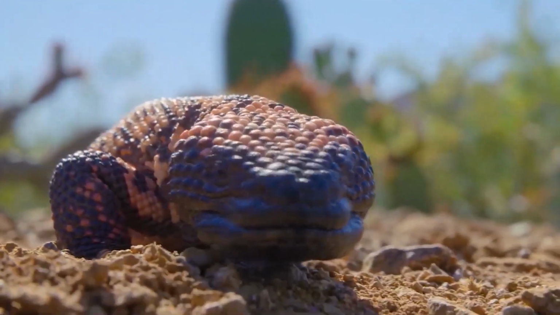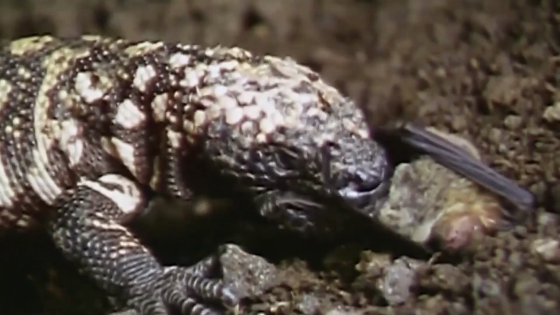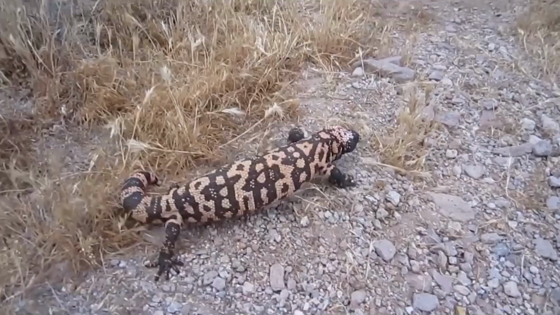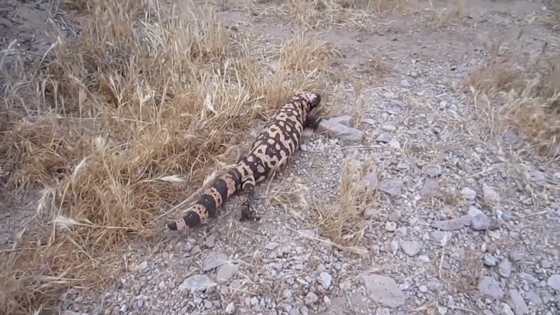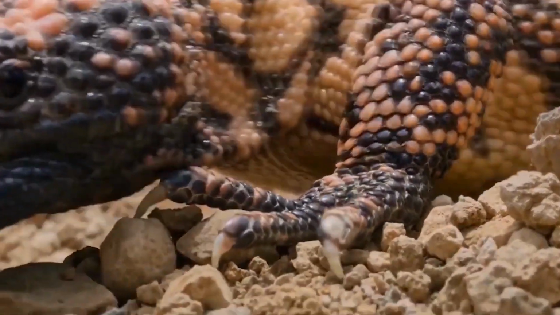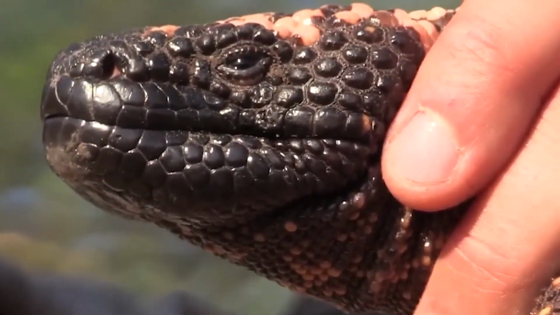But here's where things get mysterious. Nobody really knows why it's venomous. Is it for hunting? Self-defense? Who knows? All we do know is that if you ever come across a Gila monster, it's best to give it some space. After all, you don't want to end up on the receiving end of a venomous bite from this cool but dangerous lizard.